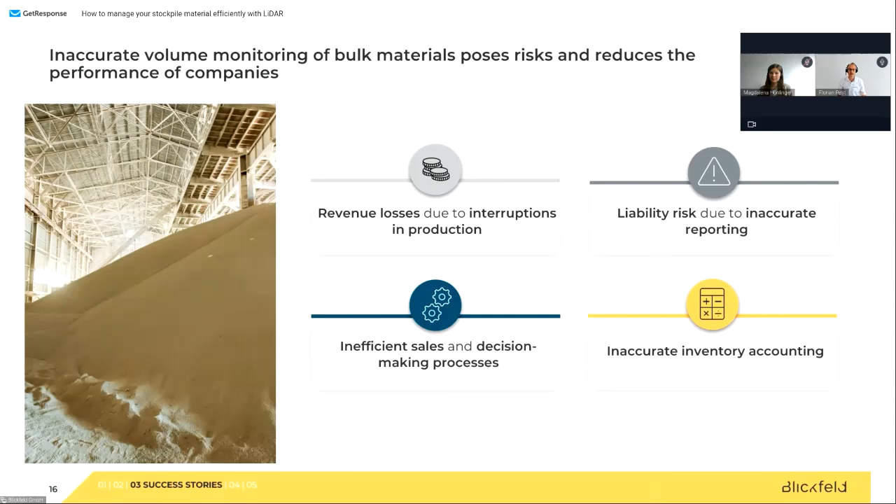The first one is revenue loss due to interruptions in production. The second one is a liability risk due to inaccurate reporting. The third one is inefficiency in sales and decision-making processes. And last but not least, it's about inaccurate reporting and inventory accounting.